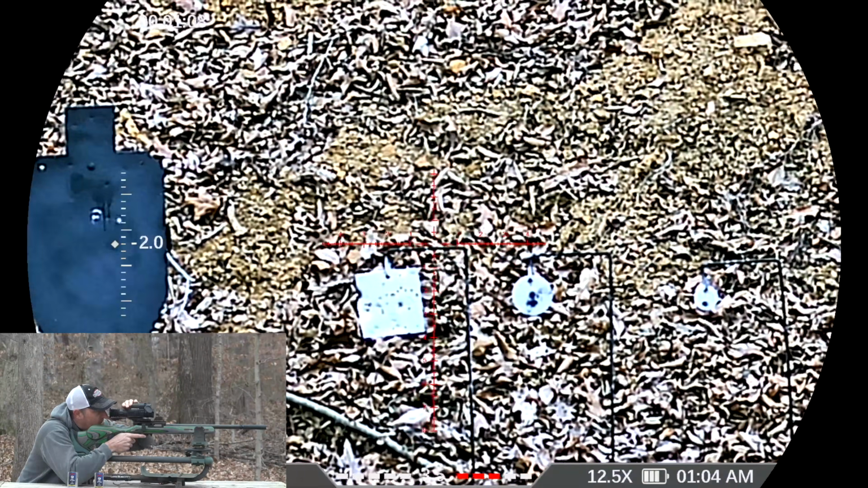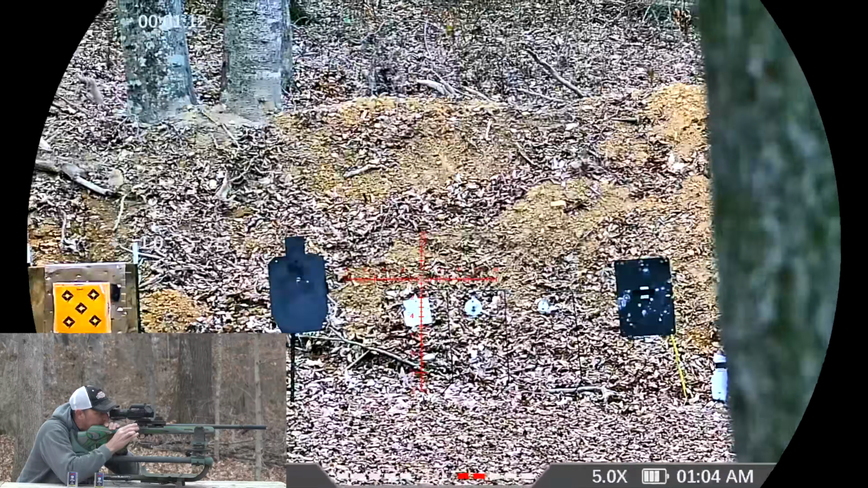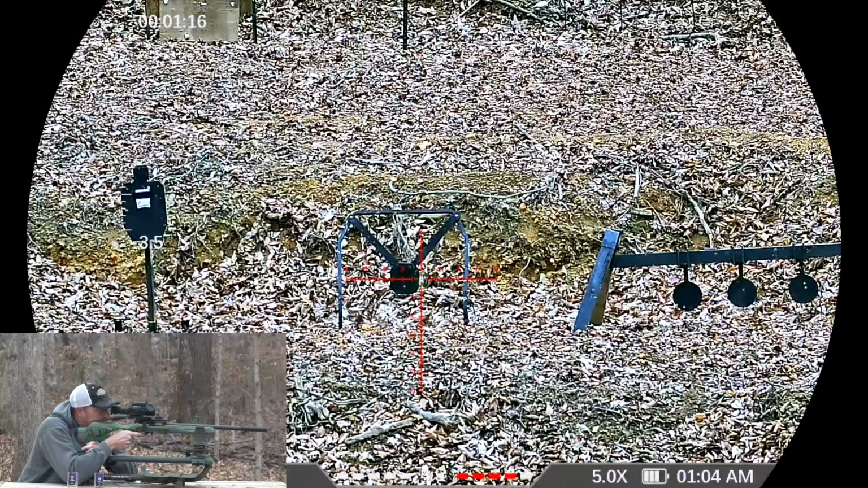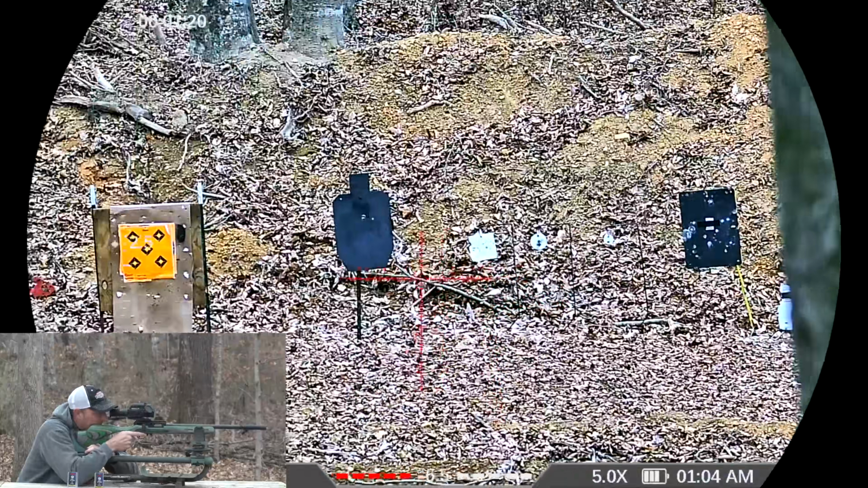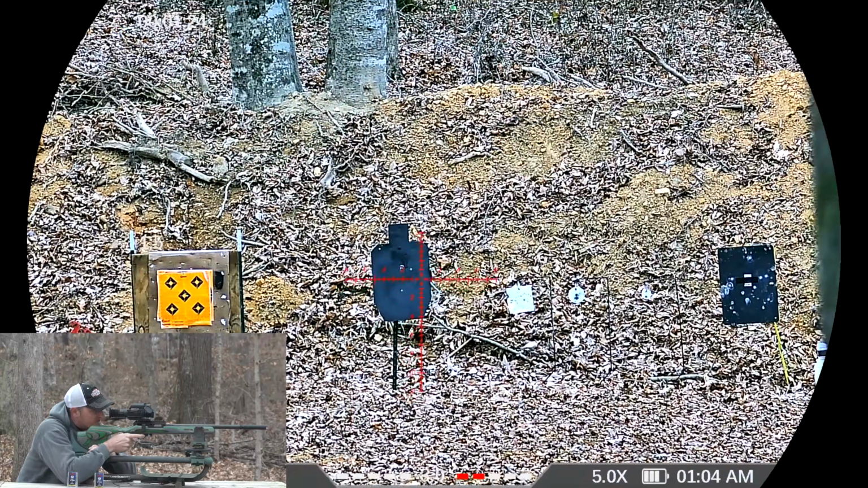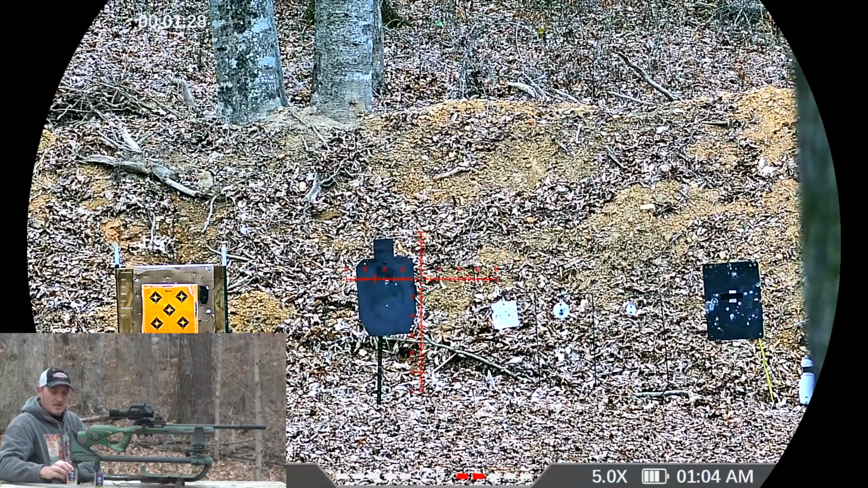As you can tell, once you get this particular optic zeroed, it's pretty easy. All right, let's go just right here. So that's the gist of the daytime scope.